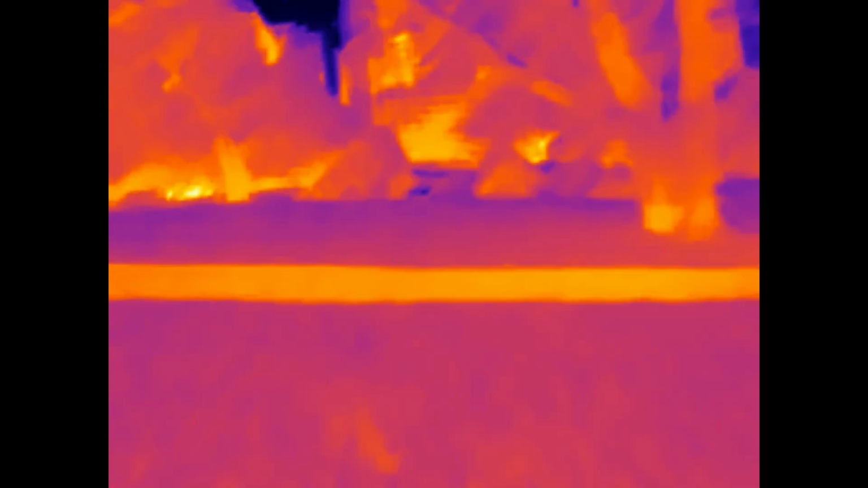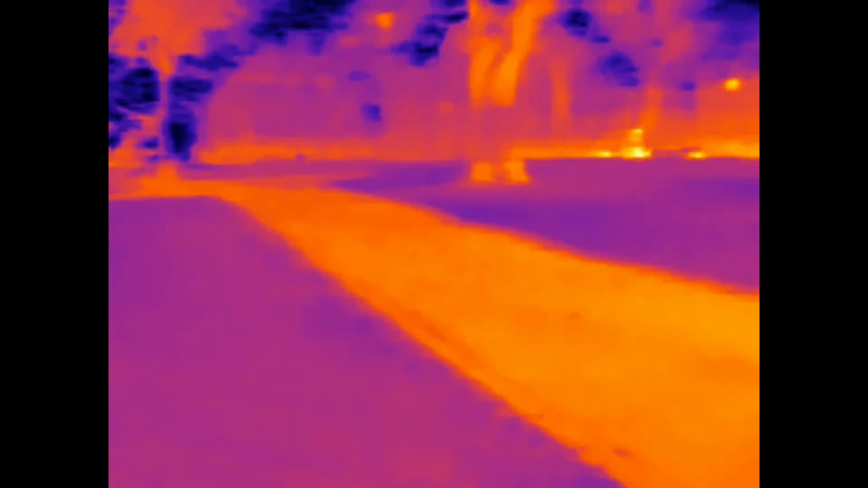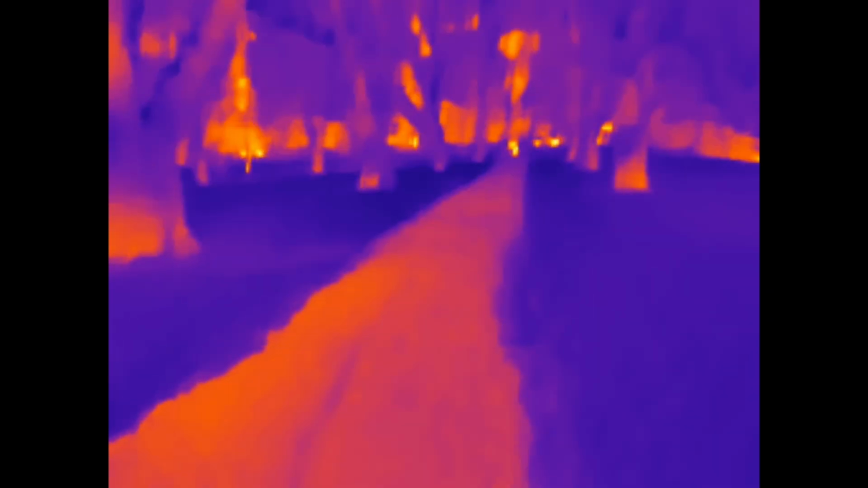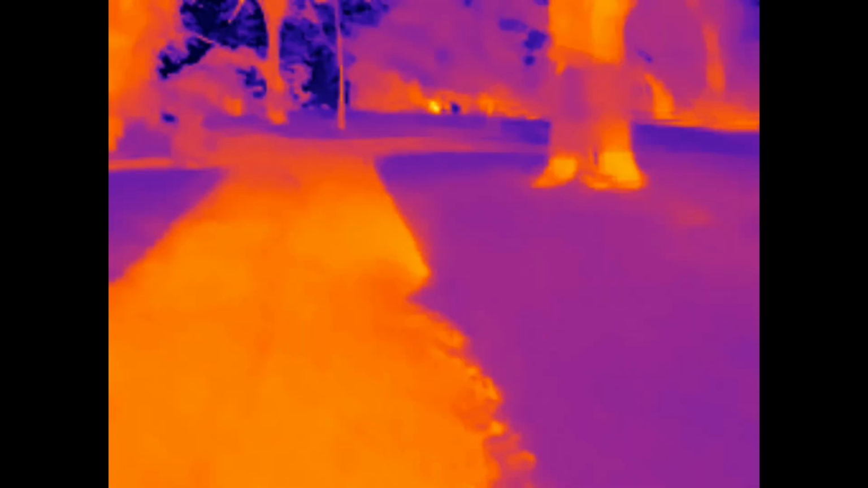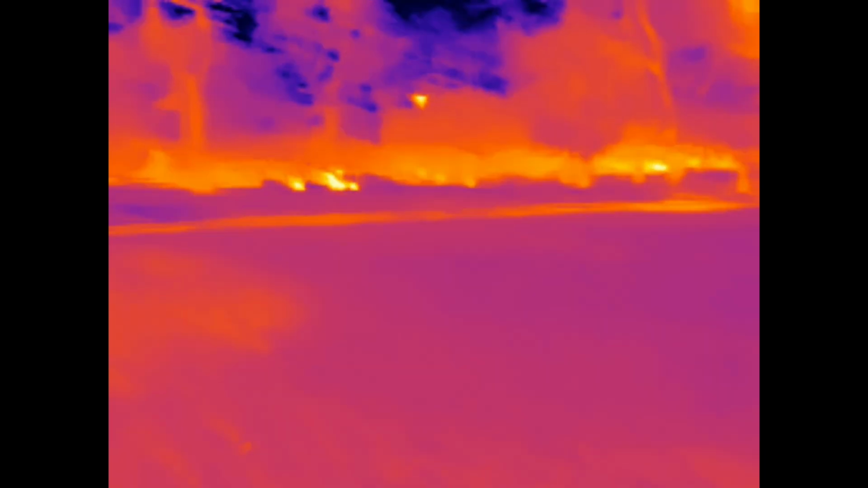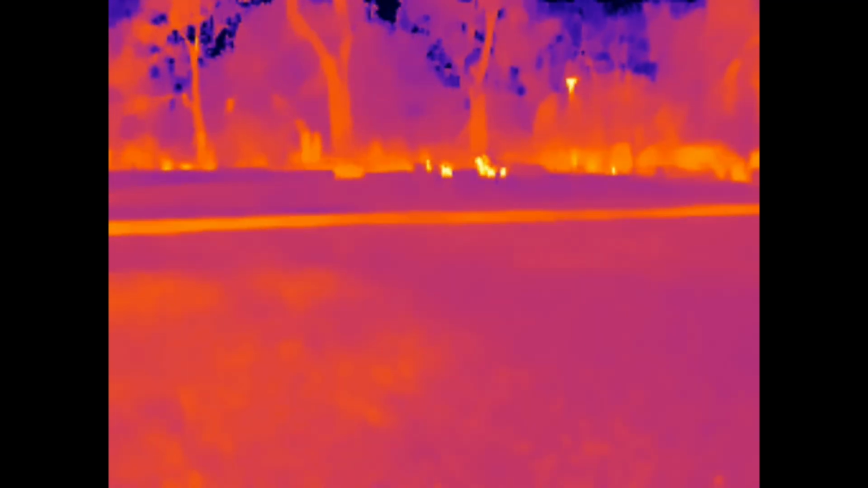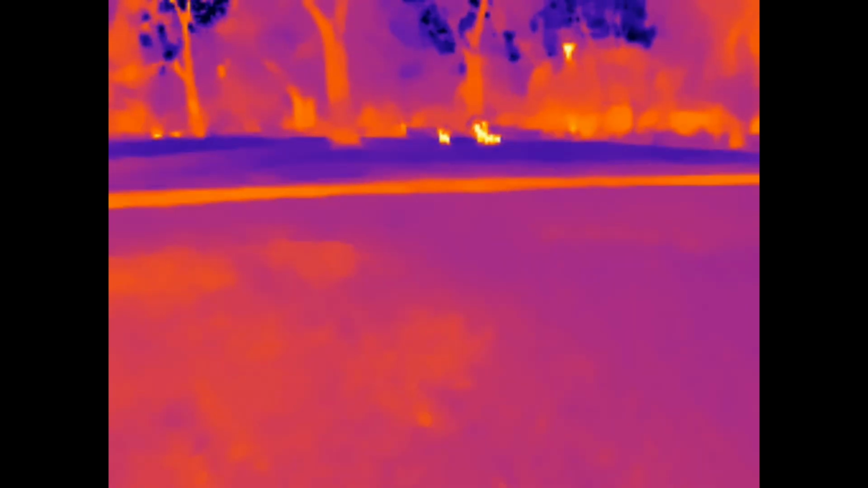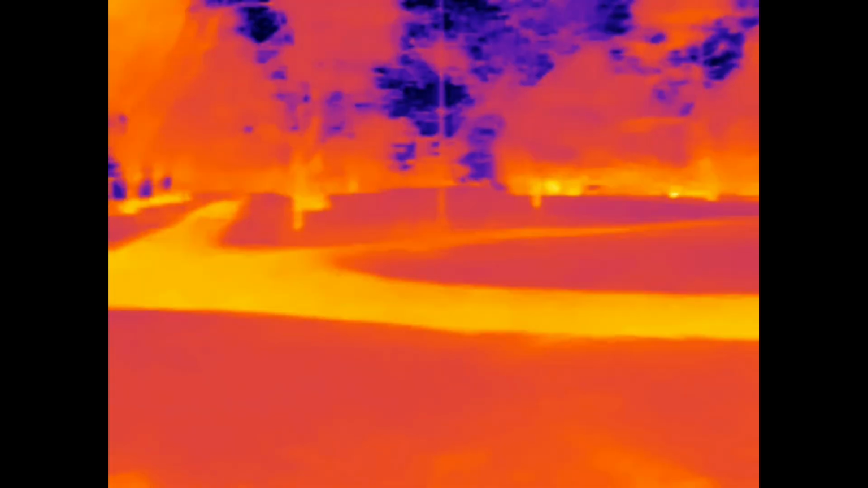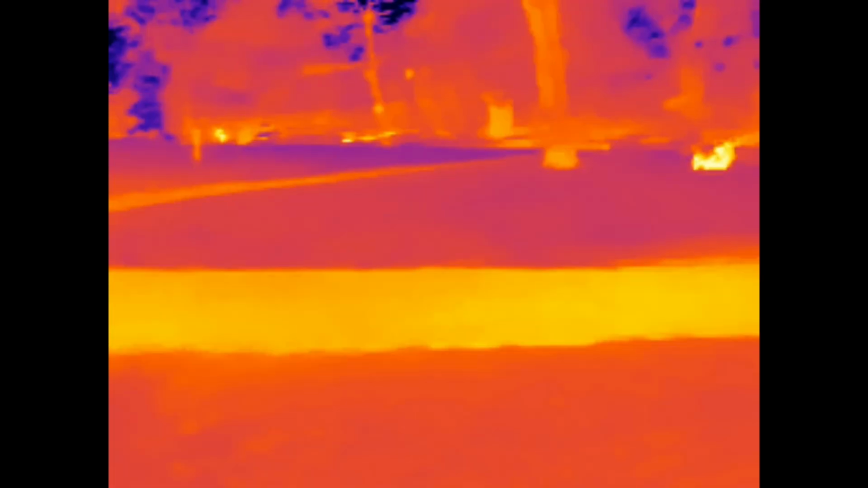Something looking really cold up in the distance in the middle. Probably a bit of metal, or maybe water or something. It's pretty cool that you can also use this to navigate. Up here, person with a dog, and there's some people here. Look, what's that? It's a dog, a couple of dogs maybe. So it's pretty decent for detecting.